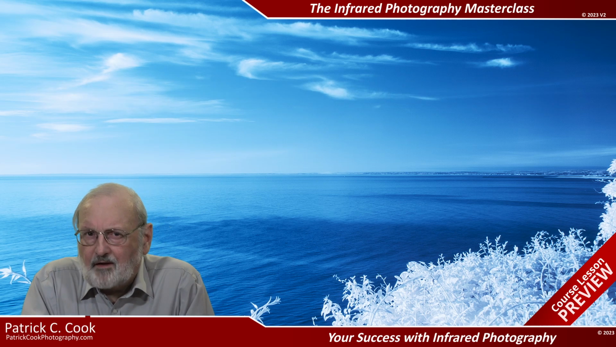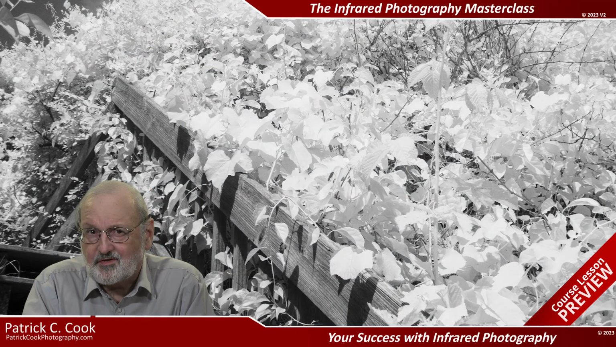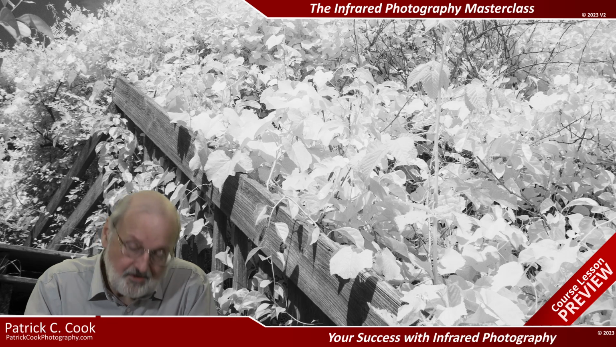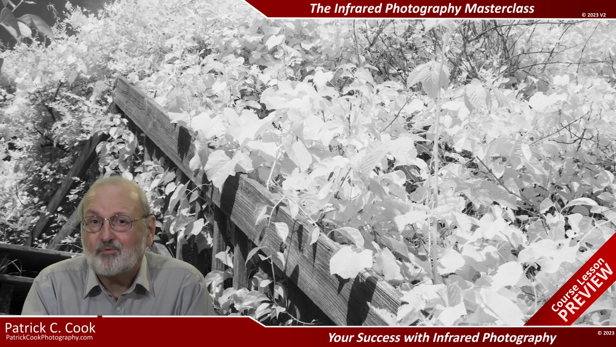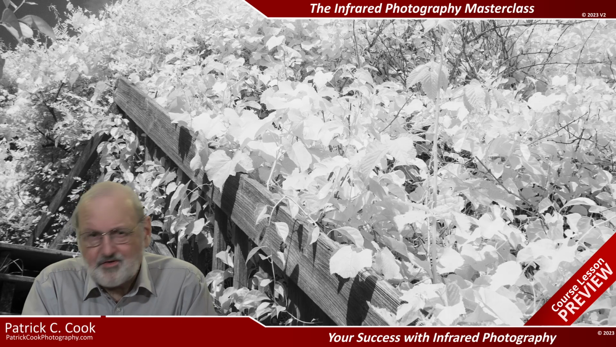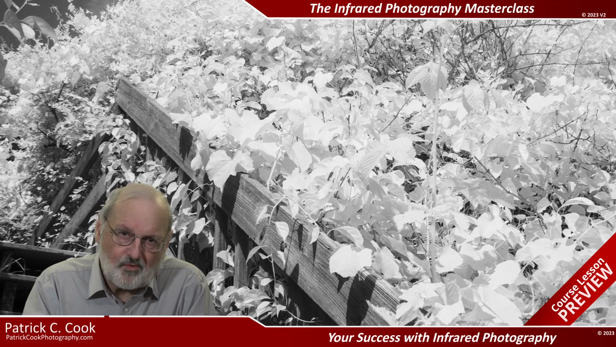Well, being a color and an infrared photographer is like getting out of a car with automatic transmission and jumping into a car with manual transmission. You need to change how you operate the car if you are to get out of the driveway. As an infrared photographer, you are a map maker of invisible radiation.